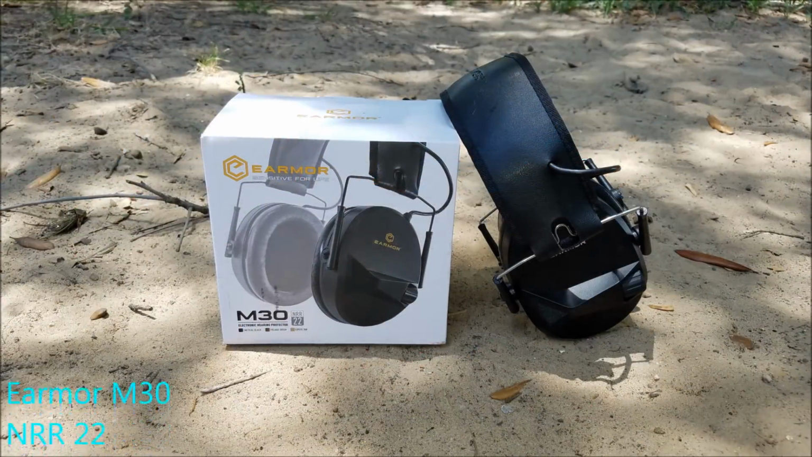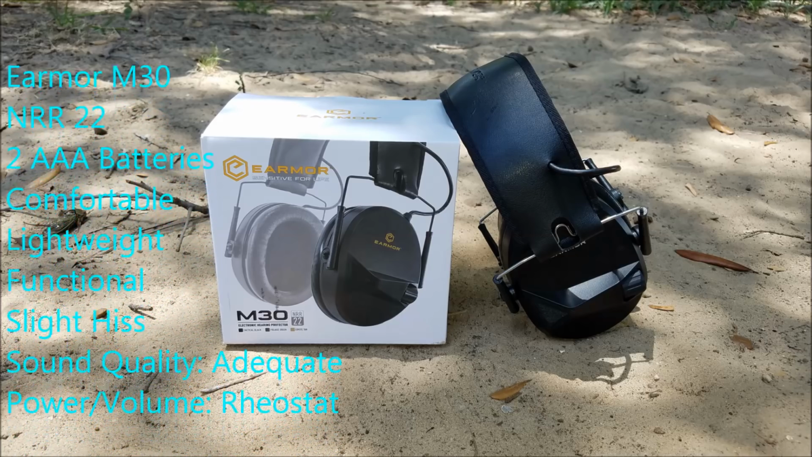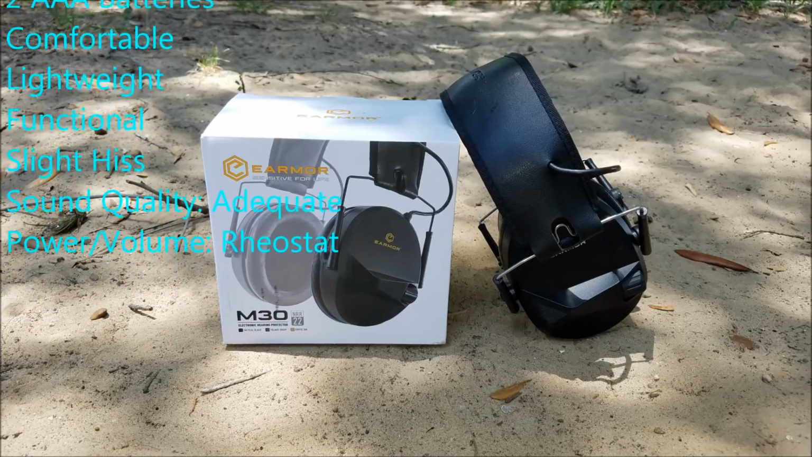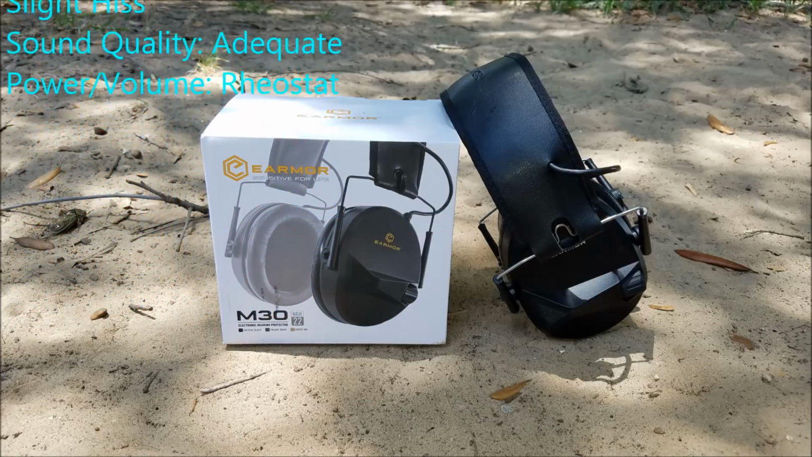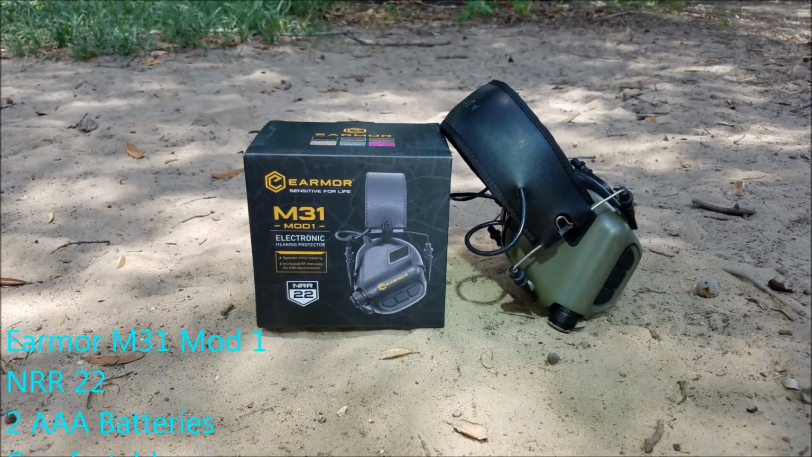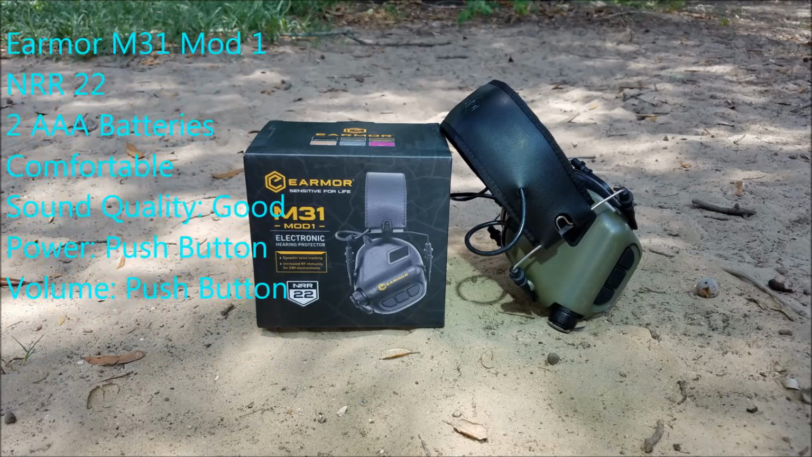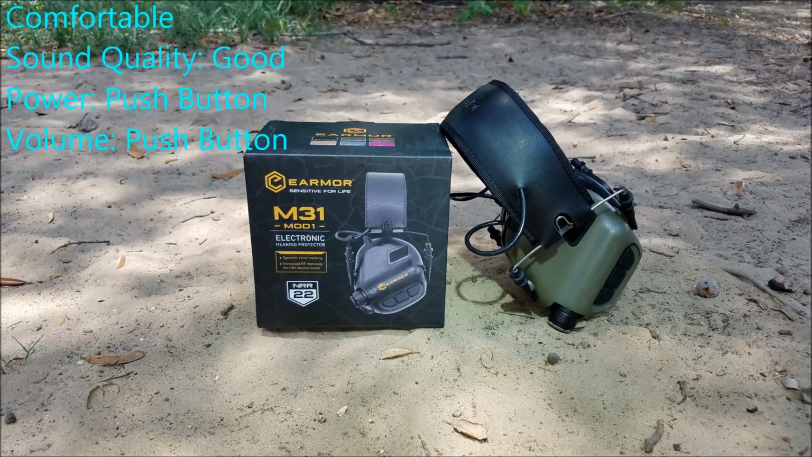Our initial impressions of both sets of hearing protection were positive. The M30s were a little bit lighter weight, a little bit easier to use, but they had a slight hiss in the background, and the sound quality wasn't quite as good as the M31 Mod 1s, which were a little bit more complicated to use with multiple buttons, but had better sound quality and were just a little bit heavier.